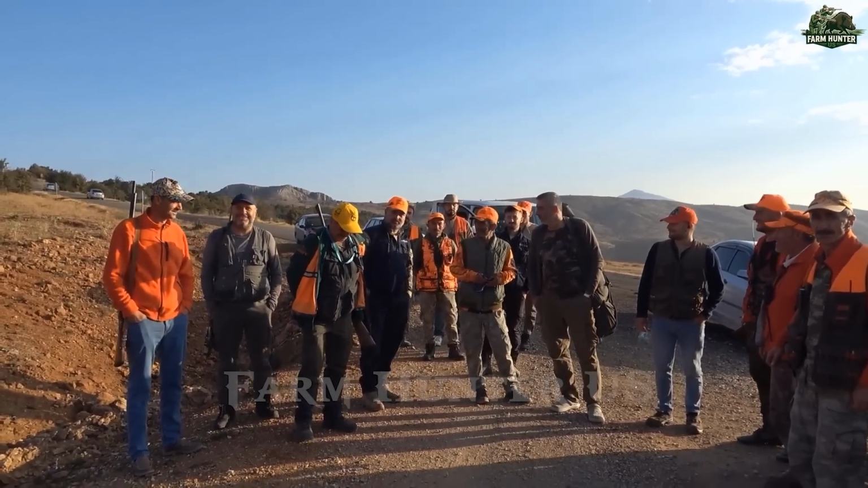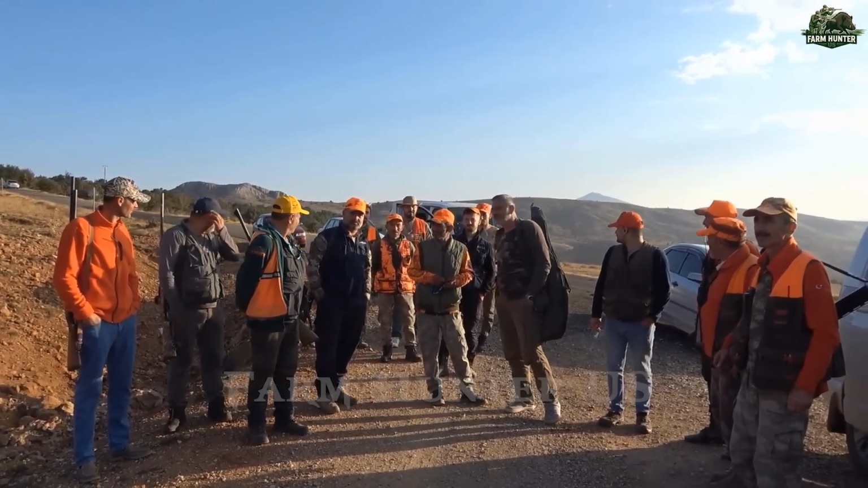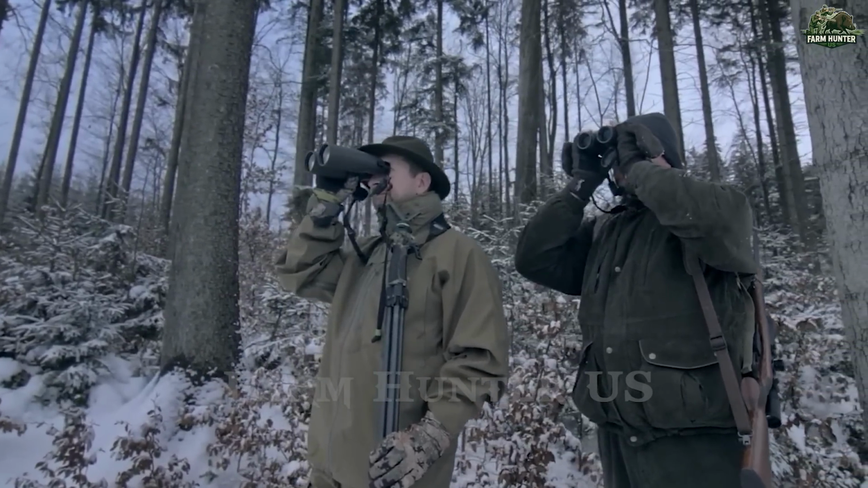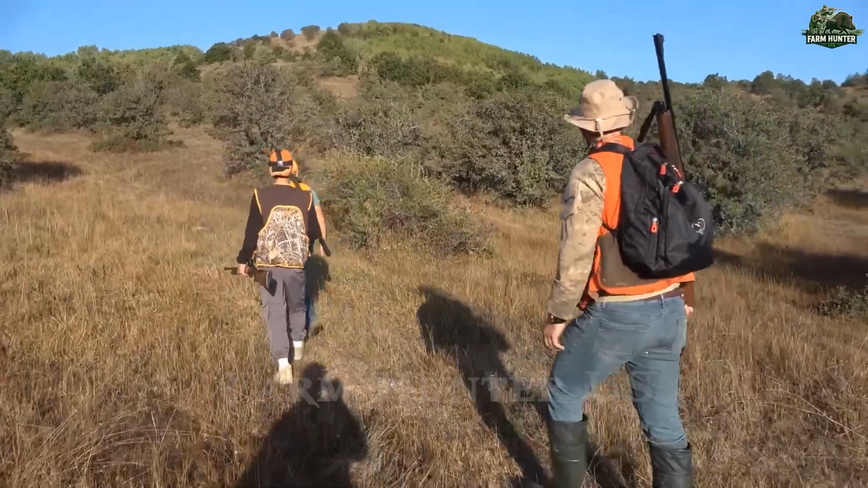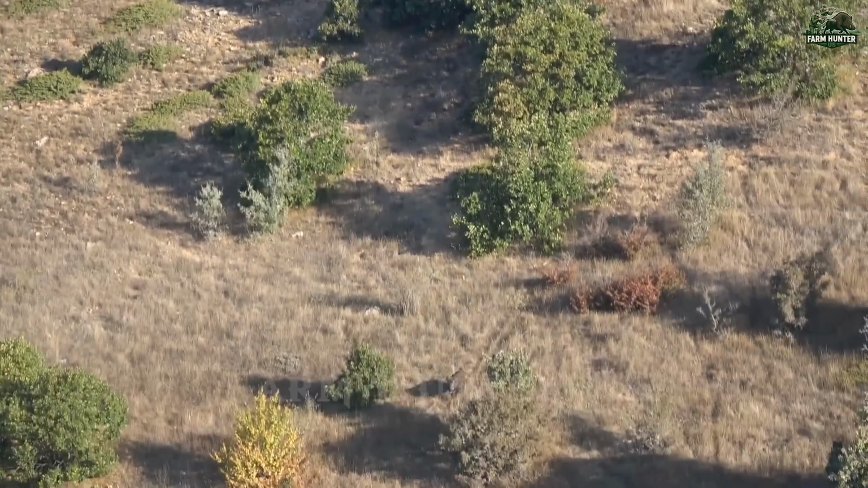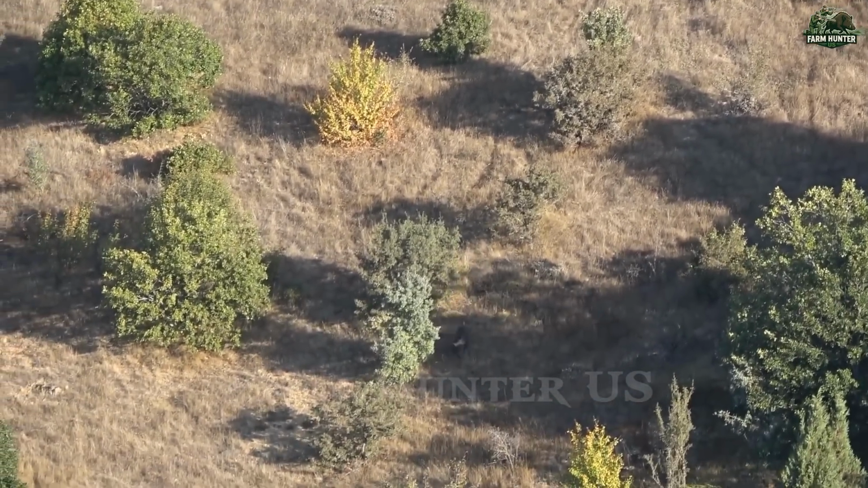This morning, just like countless others before it, I set out with a group of seasoned hunters from our village, eyes scanning for any trace of the elusive wild boars said to roam these parts. But in the wilderness, nothing ever goes quite as planned. Stick with me, this trip may take an unexpected turn.